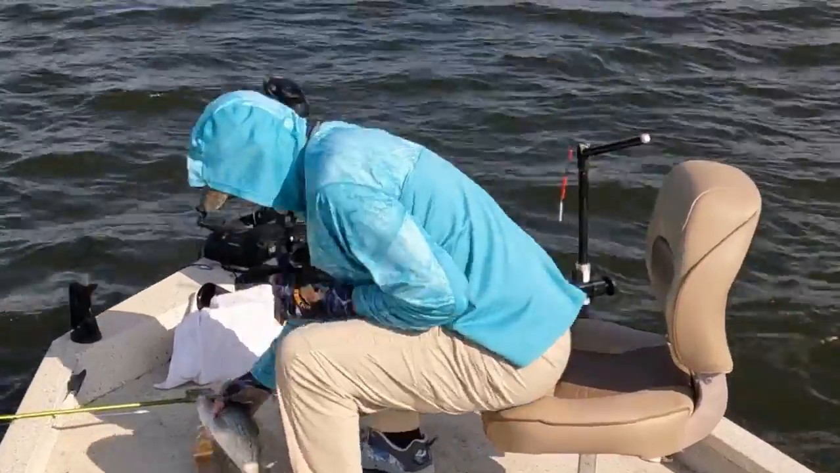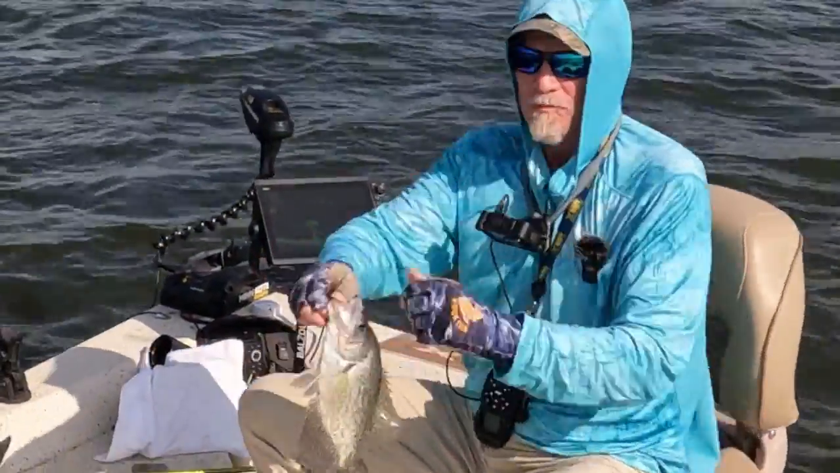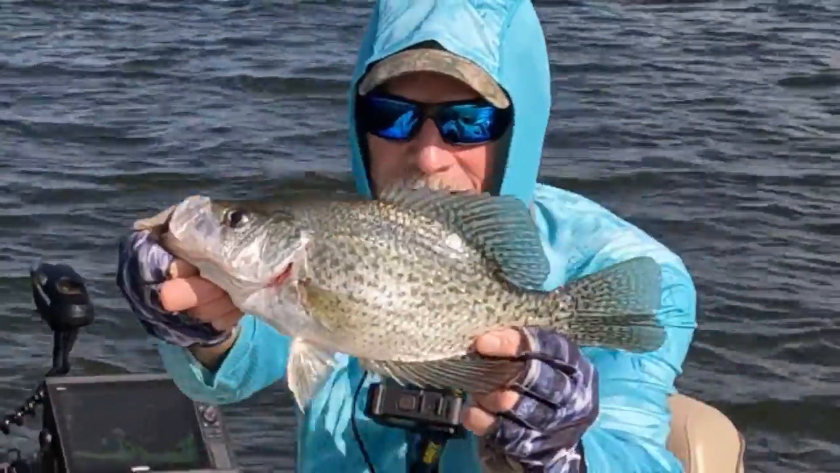Right at 13 inches. Nice black crappie. Look at that, 13-inch black. Yes.